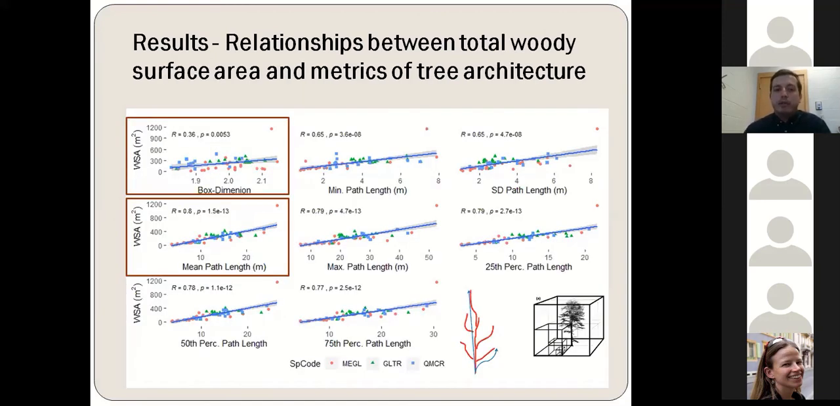Now here, I want to show you the simple correlations between the woody surface area and all the structural metrics that we computed from the point clouds. We found that the woody surface area of the trees was positively correlated with the box dimension metric, which actually means that as the crown complexity of a tree increases and its fractal dimension increases, the woody surface area of the trees should also increase. Among the other structural metrics, we found that the mean path length was the most strongly correlated with the woody surface area of the trees.